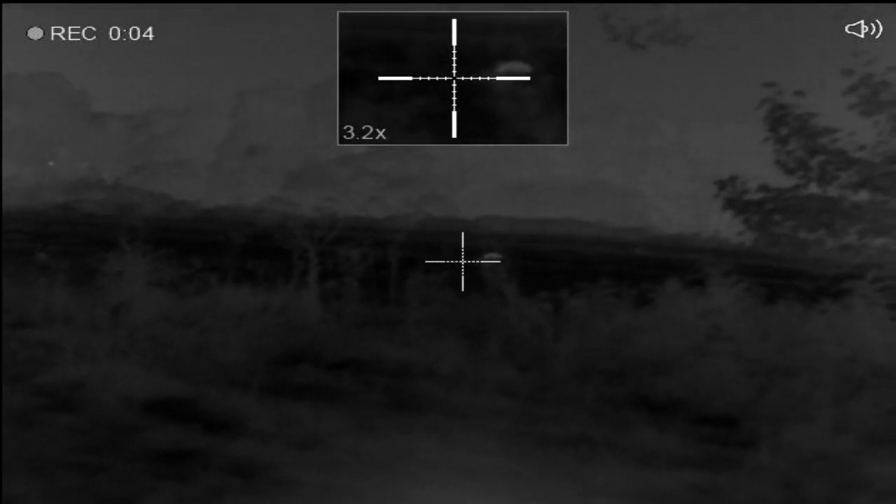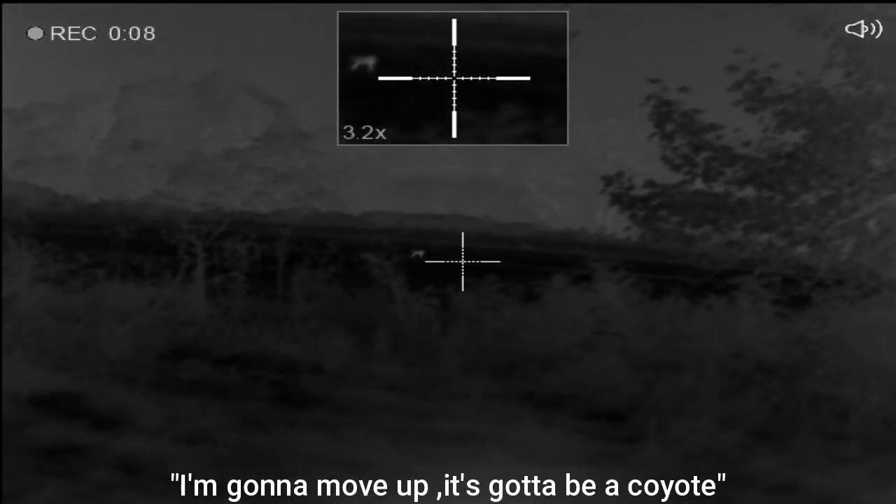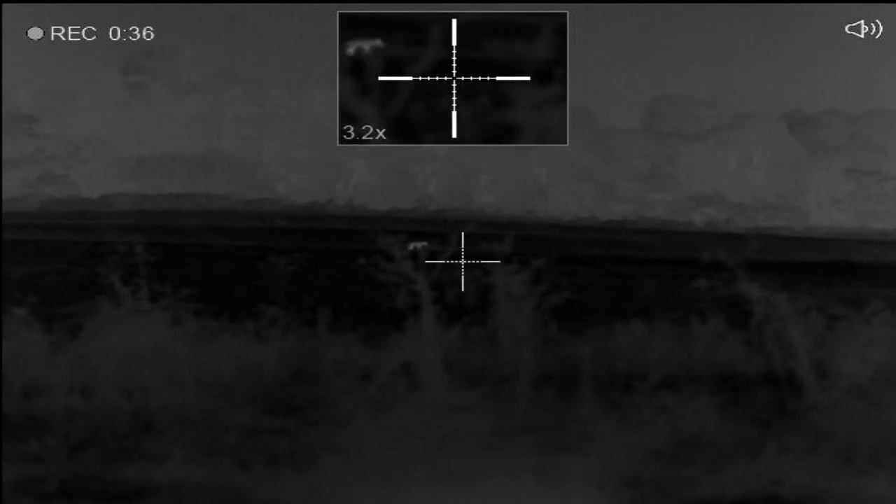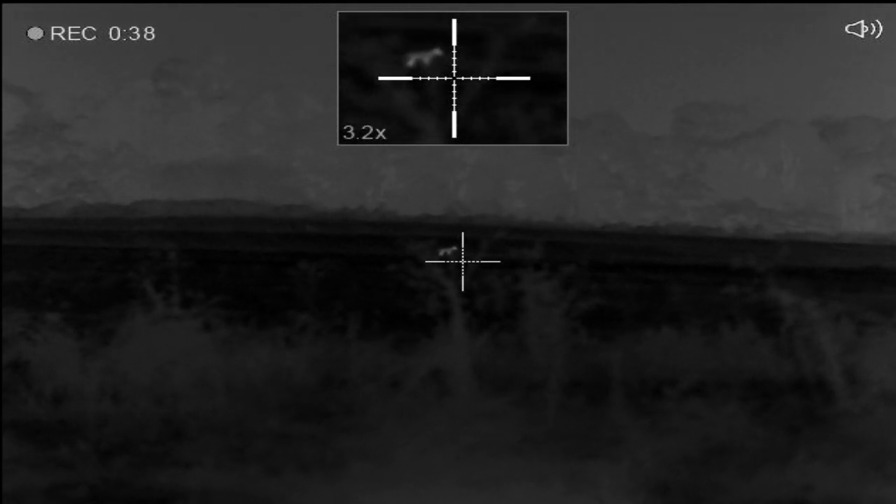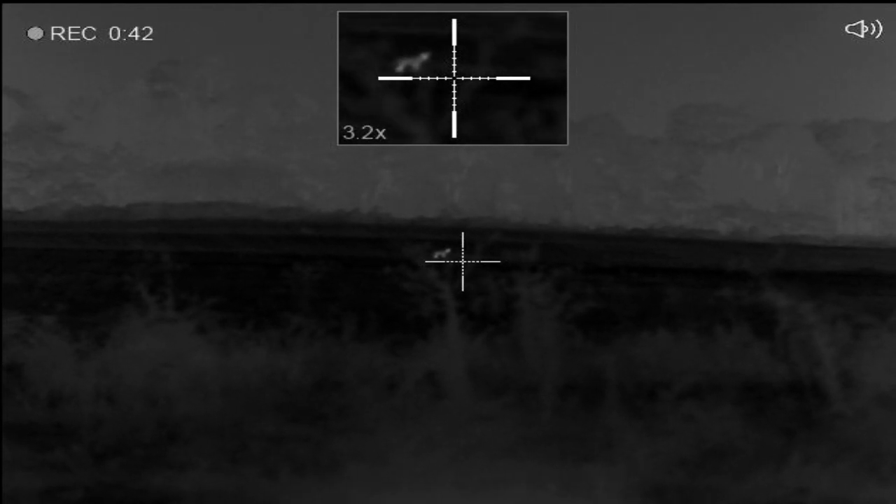Much like the previous videos, I'm trying to positively ID my target. Move up. It's gotta be a coyote. Neighbors got dogs running around. Got him. And I got to verify that this is a coyote. I'm gonna try lip squeaky.